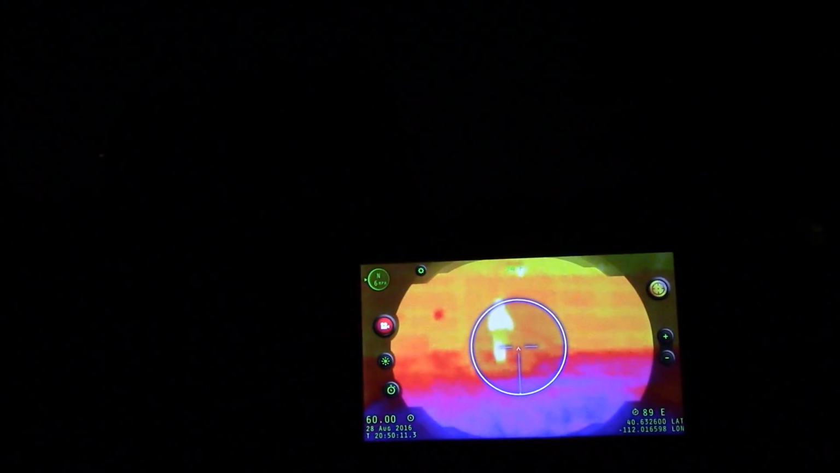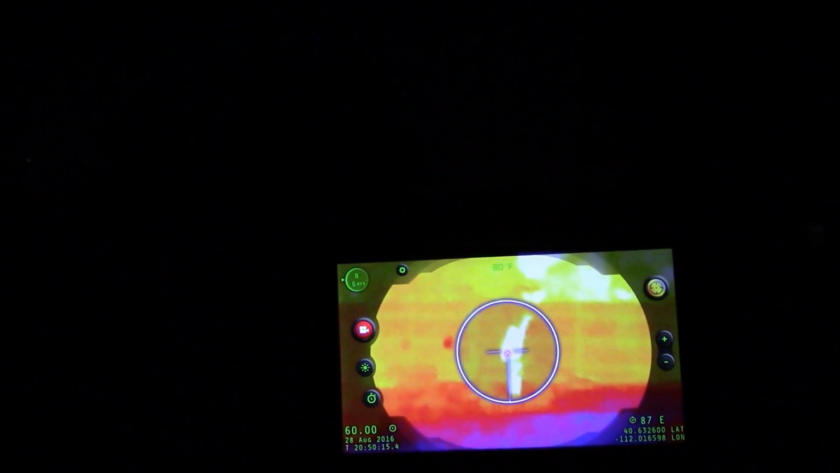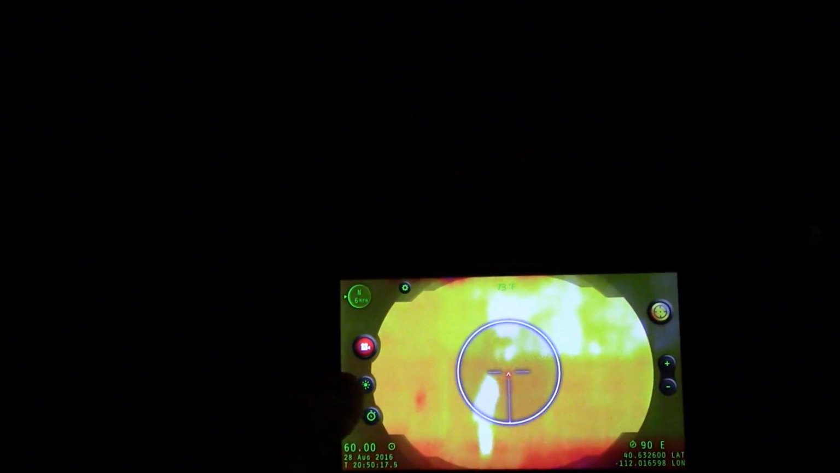So as you can see, it is dark, exceptionally dark. And my trusty assistant is down there. Let's see if we can pick her up on thermal. Go ahead, wave your hand. So you can ID her down there. And turn on the light. You have different reticle options. Sorry, this is kind of a tricky angle to get.